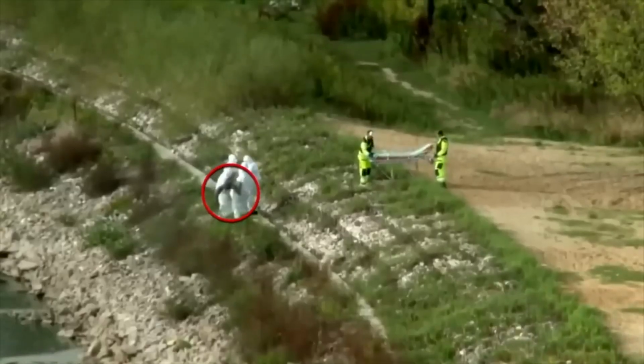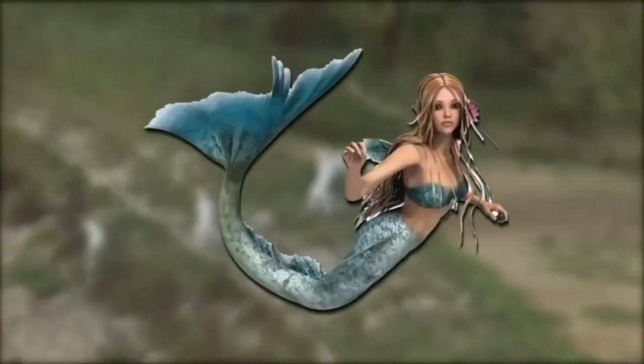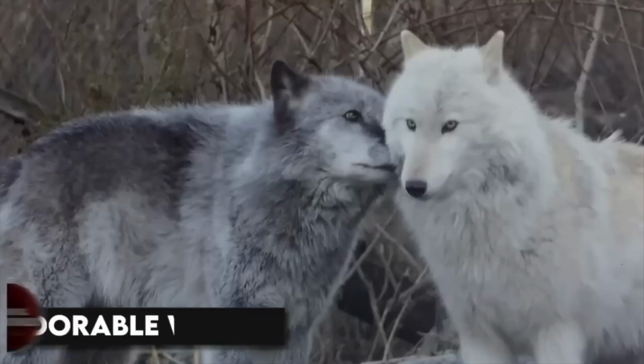And of course, we can even see the tail of a creature in the video, which only points in one direction. A mermaid! How crazy is that?